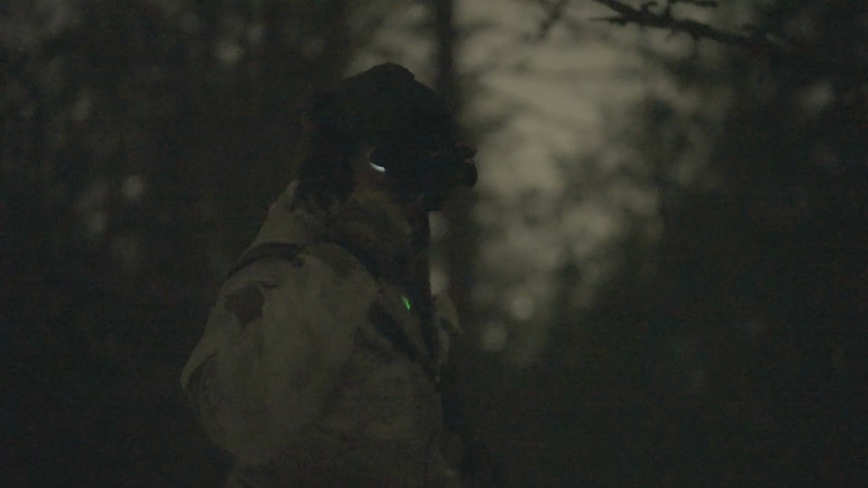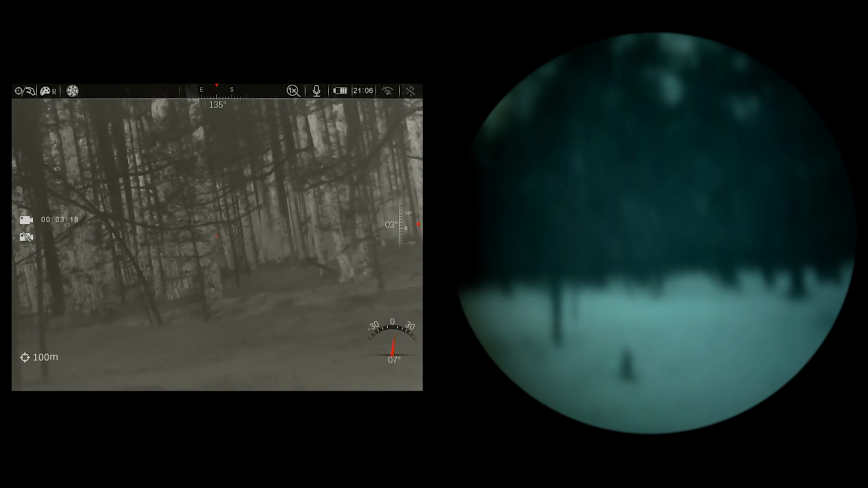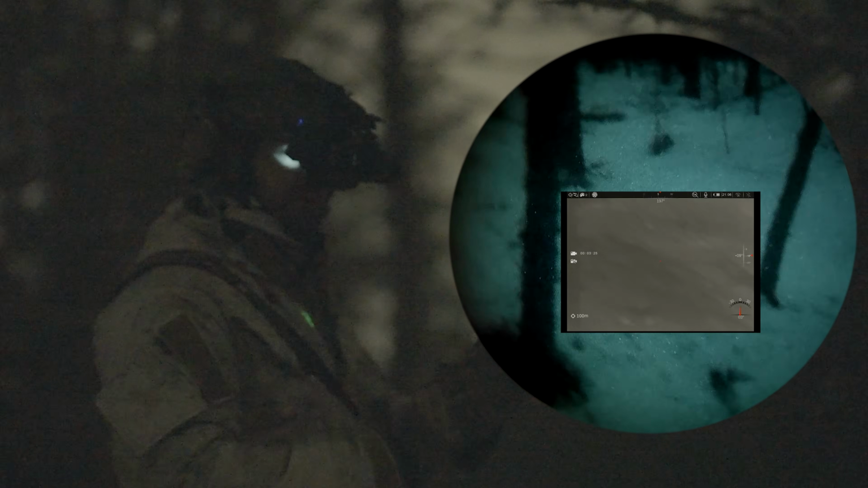So using this setup is hard at first. You have to focus your brain on one device and then on the other. But you get used to it. The reason you can't use thermal for navigation is, in editing we will show you how much smaller the field of view is. So it's like kind of looking through a straw.